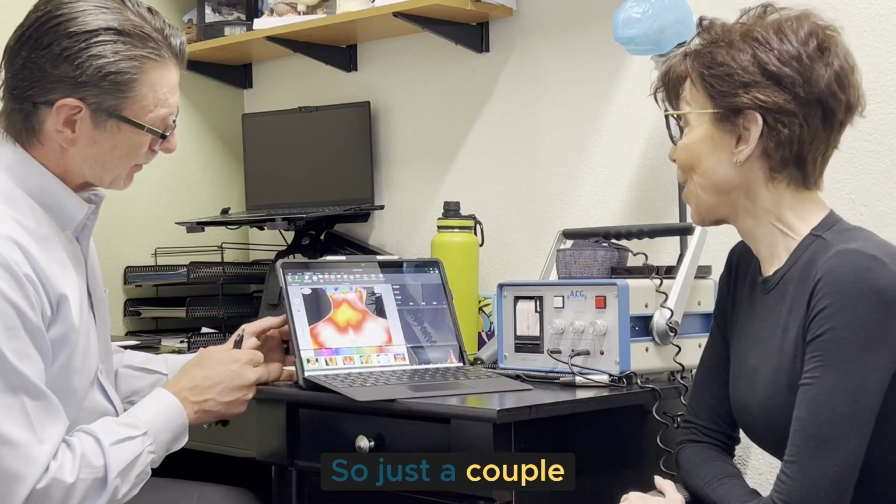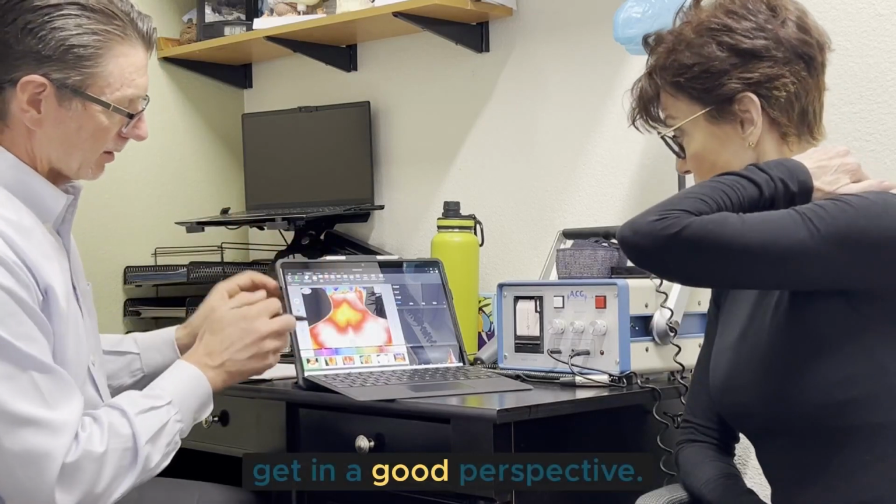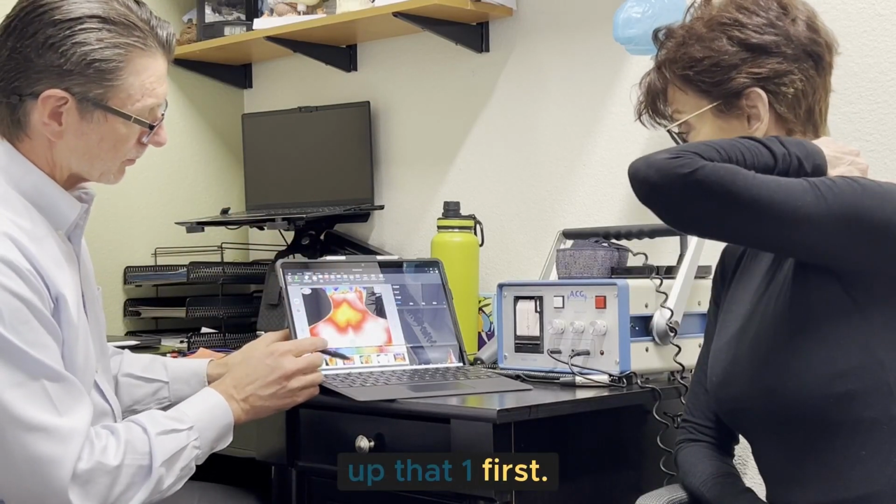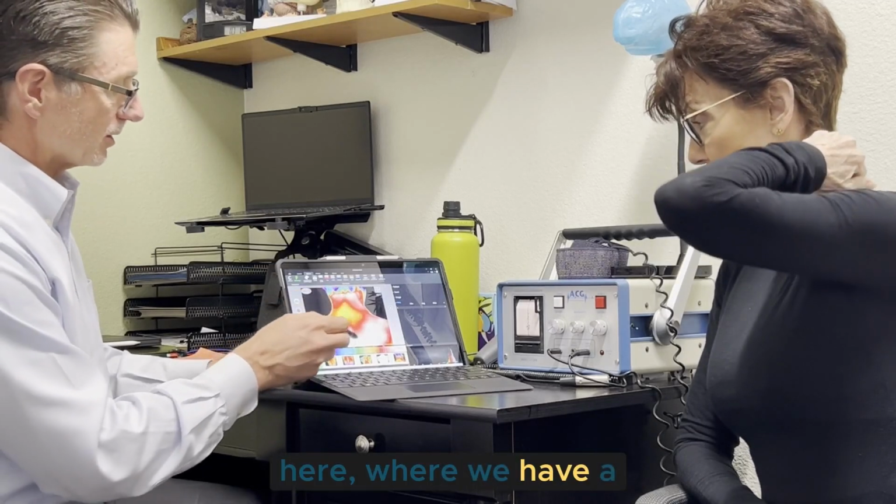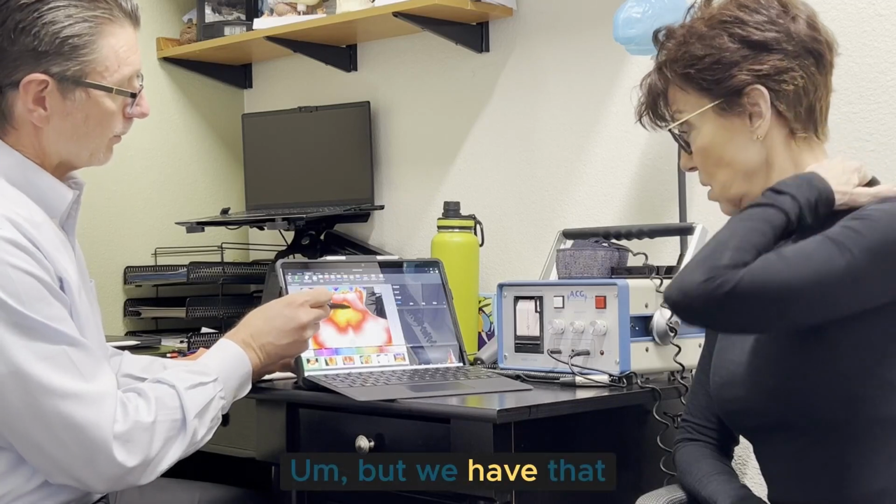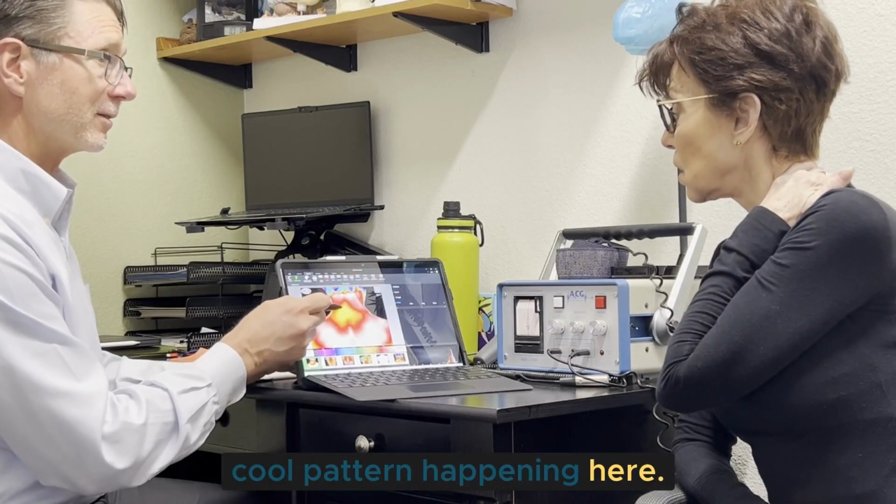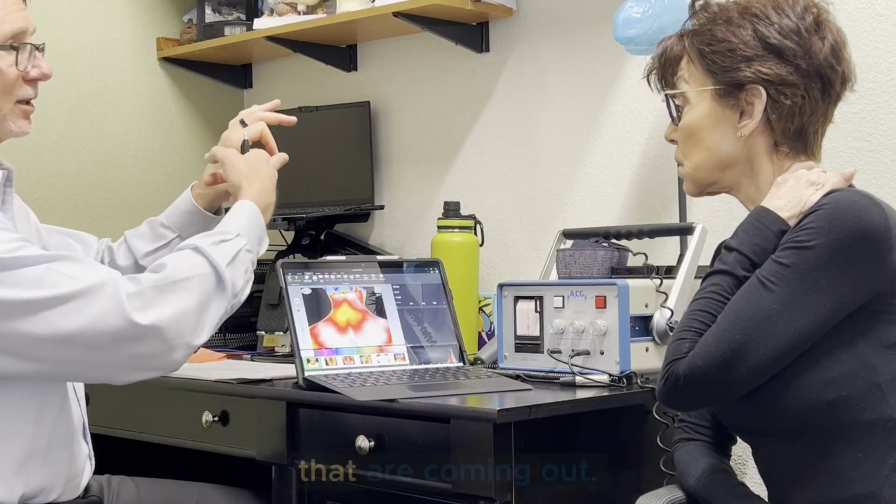All right, so just a couple of other pictures here. Some of these are hard to get in a good perspective. That's why I brought up that one first. But this again shows that base of the neck here, where we have a lot of heat coming off from these areas. But we have that cool pattern happening here. So from a spine standpoint, we have nerves that are coming out.